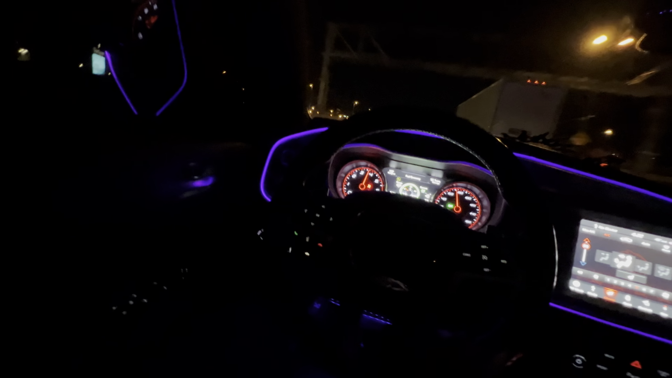Let me get back to my appropriate speed. I don't even know where I'm at. Oh. Increase that shit to 70 again.